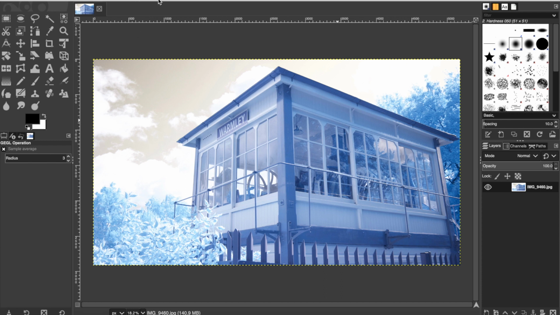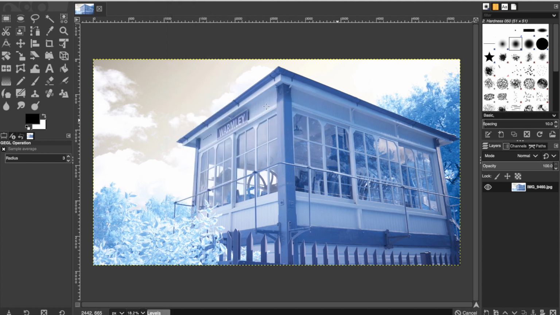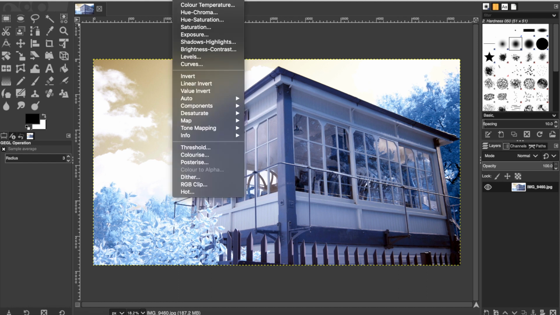Well, it's quite simple. What you need to do first of all is alter the white balance. I haven't set the white balance on my camera in order to take this. I was trialing quite a few photos without auto setting the white balance. So if I click white balance first, that just adjusts the white balance of the photo.